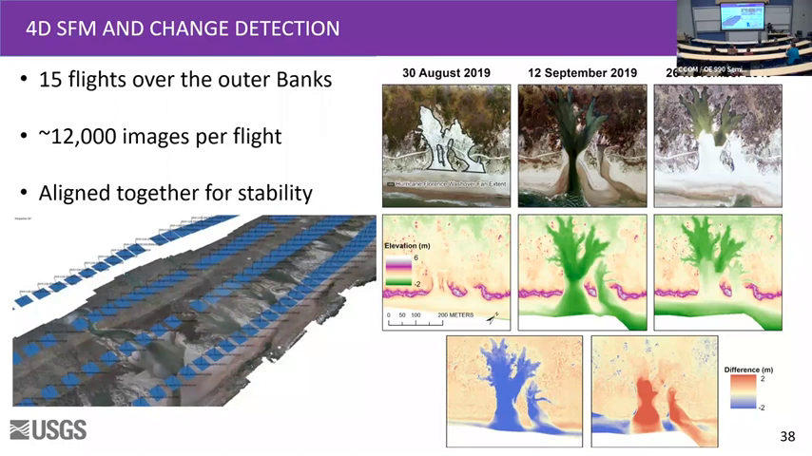And what happened is that the initial results were, holy cow, Dorian made all these channels, about 100 of them. And then almost instantaneously it got plugged up. But because they were so big, we actually had the formation of ponds. So this is the elevation model structure from motion, filled in with some LiDAR that they flew after Dorian. And here's the difference maps.